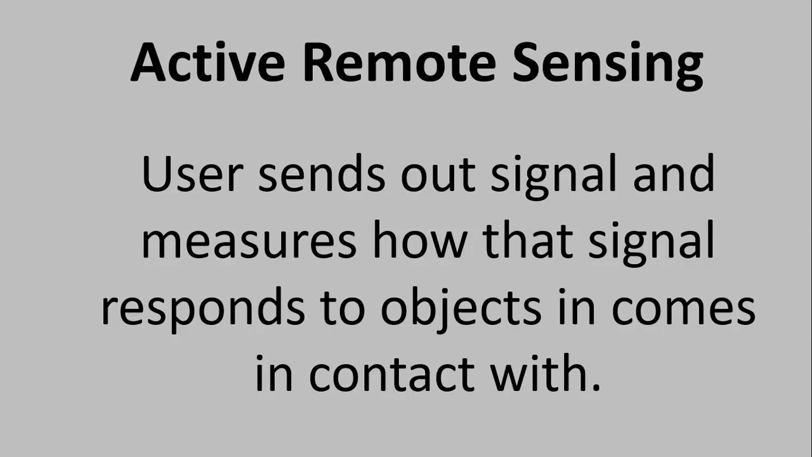Excuse me, I said active, but I meant passive. Active remote sensing is where the user sends out a signal and then measures how that signal responds to objects when it comes in contact with it. So there's some active component to it. You're not just passively taking in the energy, you're sending out energy and then measuring what comes back, how that energy comes back. And then you could put that in the computer and analyze it.